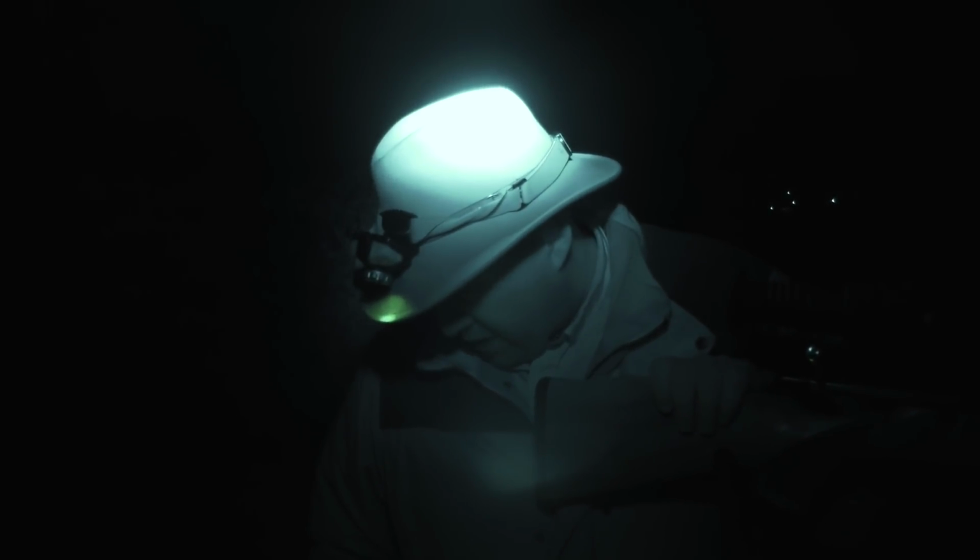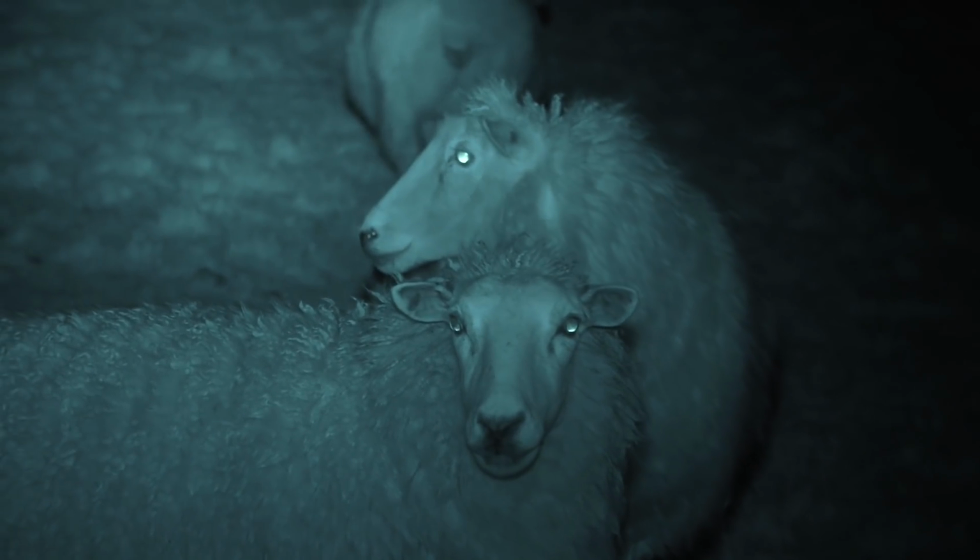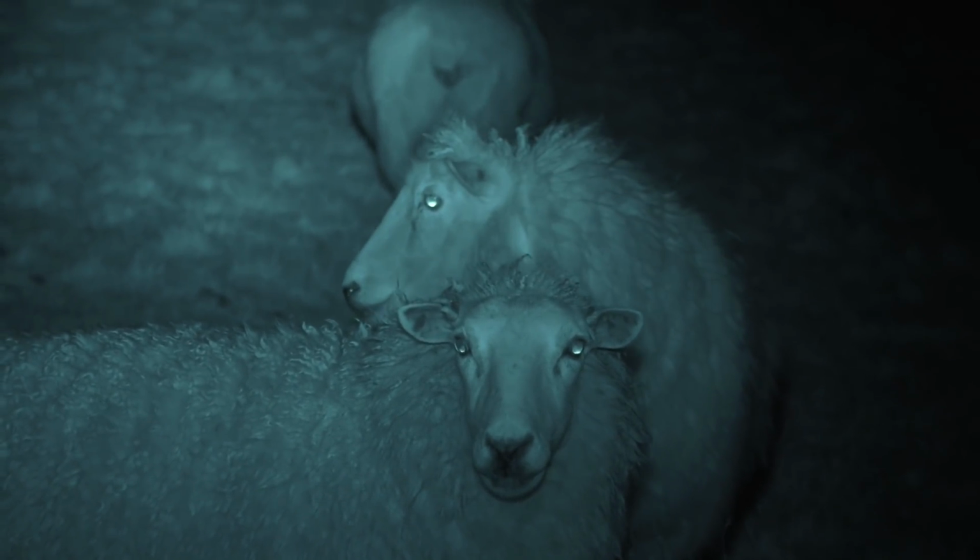So she's obviously been going in and probably helping supply food to the litter. She could be helping her mother or possibly a sister, a litter mate from previous years. But very, very interesting there that she's definitely been about cubs, but they're certainly not hers.